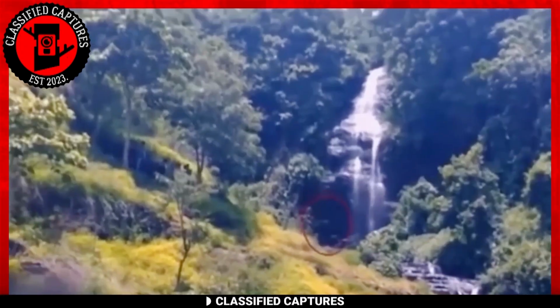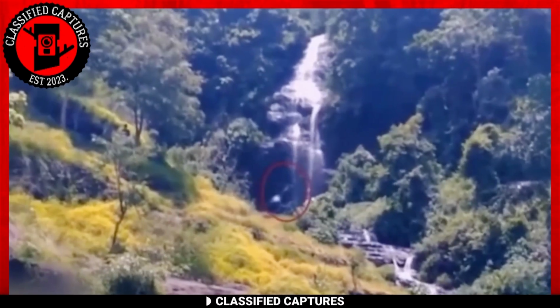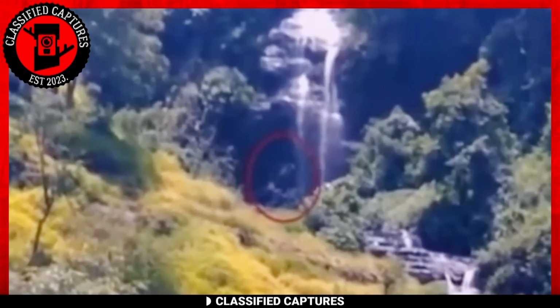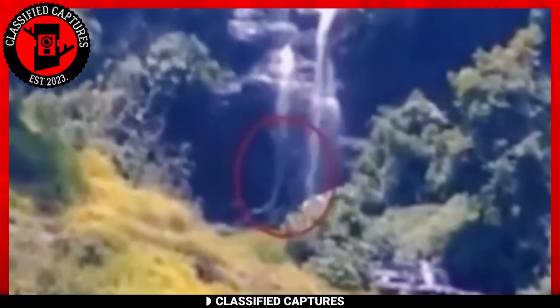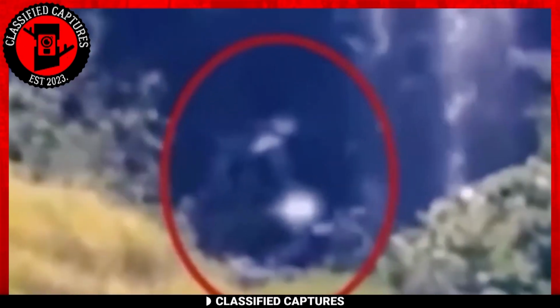The uploader of this next footage is believed to have caught and recorded a Bigfoot. The footage was taken on a mountain in Indonesia. Have a look. You can see a huge creature walking across the field under the waterfall. The creature appears to be furry and bipedal. Looking at the distance and the size, this creature must be really big for it to be seen so clearly in the woods. This ruled out any speculations of it being an ape.